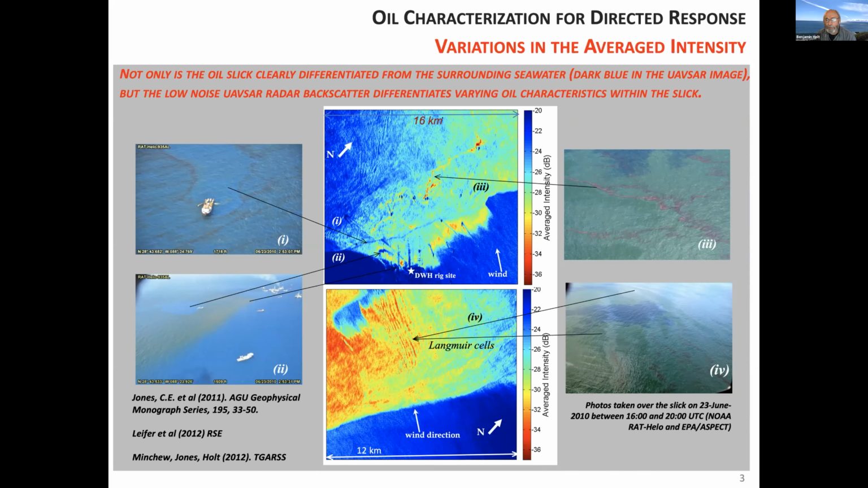So we were able to pinpoint different features, which are pointed out on the slide. I'll point out in particular the Langmuir cells, which is an upper ocean boundary layer, atmospheric boundary layer effect that can be widely seen in many situations from a boat or a plane, where there's a setup in the upper ocean of alternating cells of convergence and divergence.